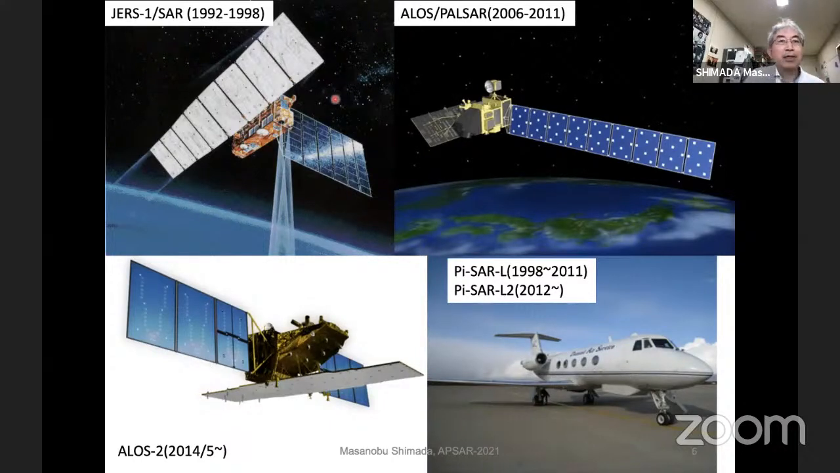Okay, and there are 3 spaceborne satellites here, and here, and the right bottom is an airborne synthetic aperture radar. All those 4 pictures are synthetic aperture radars made by the Japanese Space Agency.